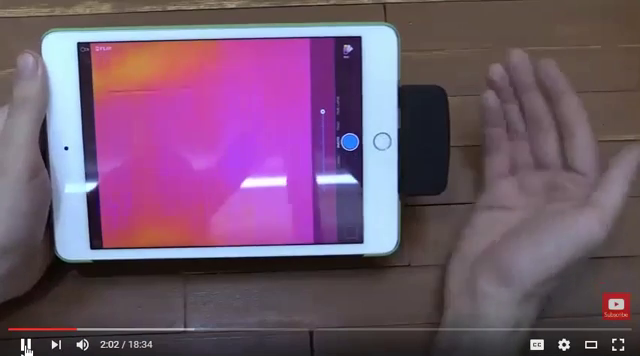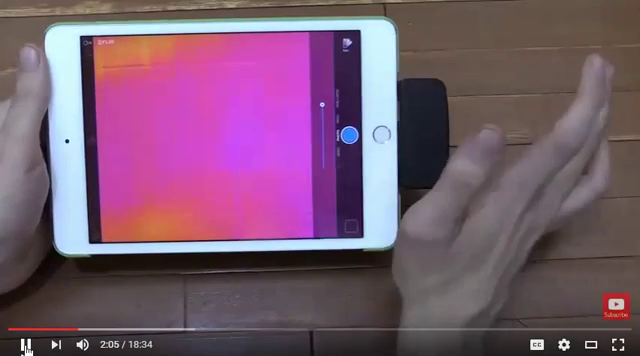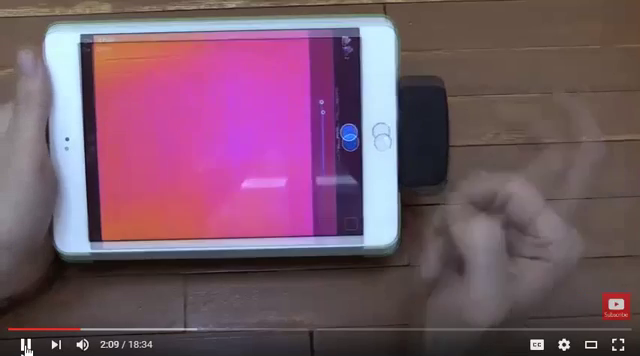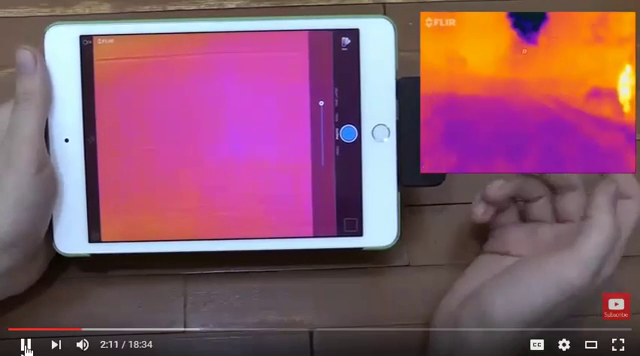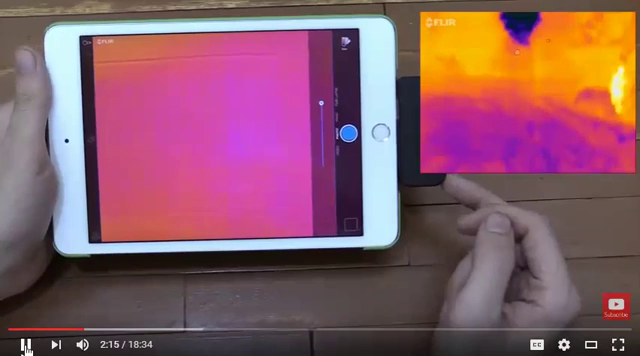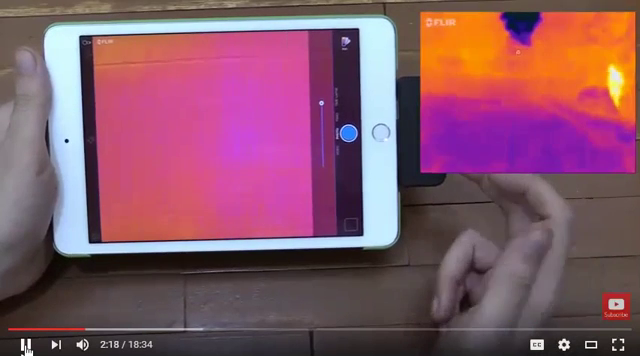So what would you actually use a camera like this for? Well, there's so many uses and some of them are practical, some of them not so practical. So one of the more practical examples could be security. If you were to point this out in your garden at night, although a regular camera would just see darkness, this will see anyone that's hiding.